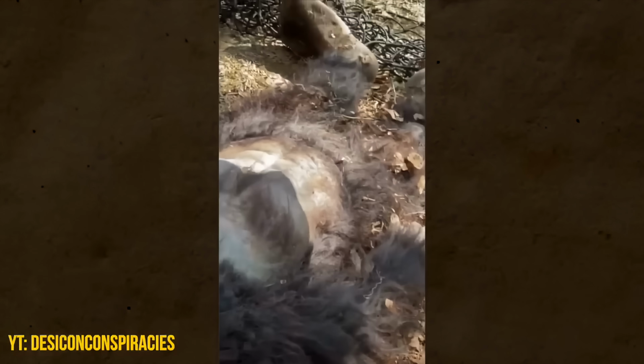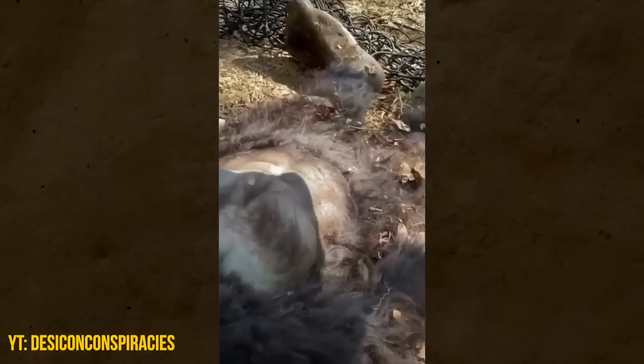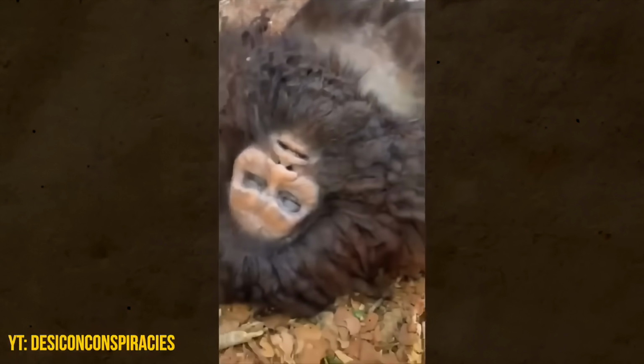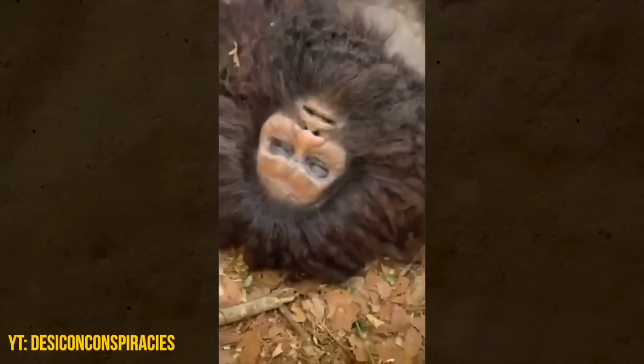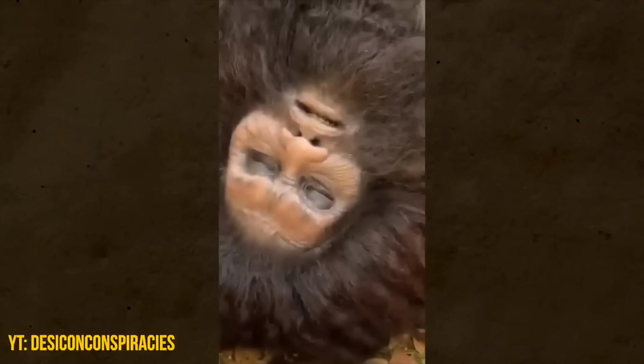In minutes, the clip went viral online, with some claiming it was the legendary Yeti finally found. But others said it looked staged, pointing out how the body barely moved and how cleanly the camera framed it, as if it were a prop. Even now, no one knows where the footage came from.